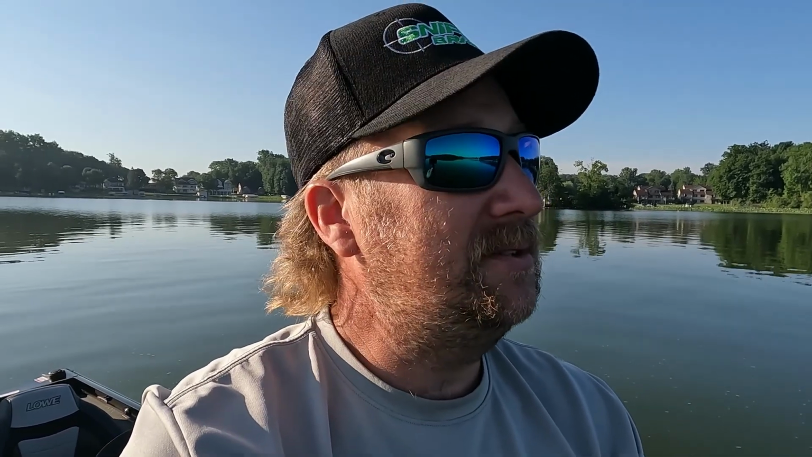But we're gonna grab the poles, bust some fish in the boat, and see if we can't get some of this stuff on LiveScope for you. I struggle with it because this camera sits right in the center of my screen, so it's hard for me to see. I get frustrated with it, but I'm learning. So stick around, we're gonna grab some poles and see if we can't get some fish.